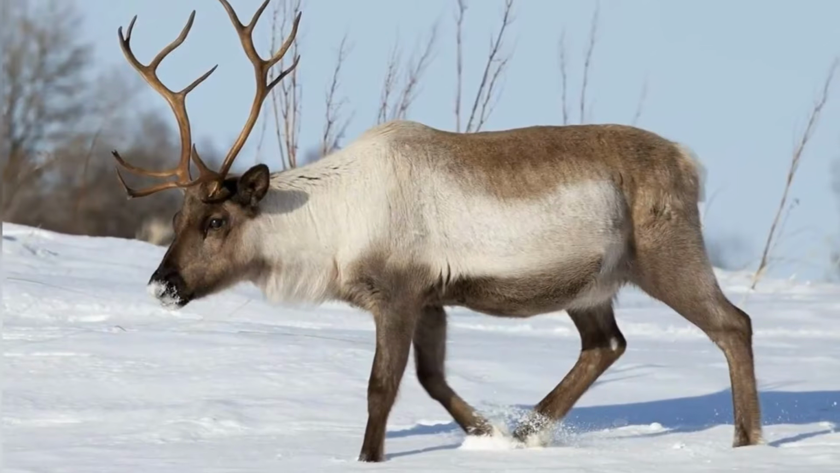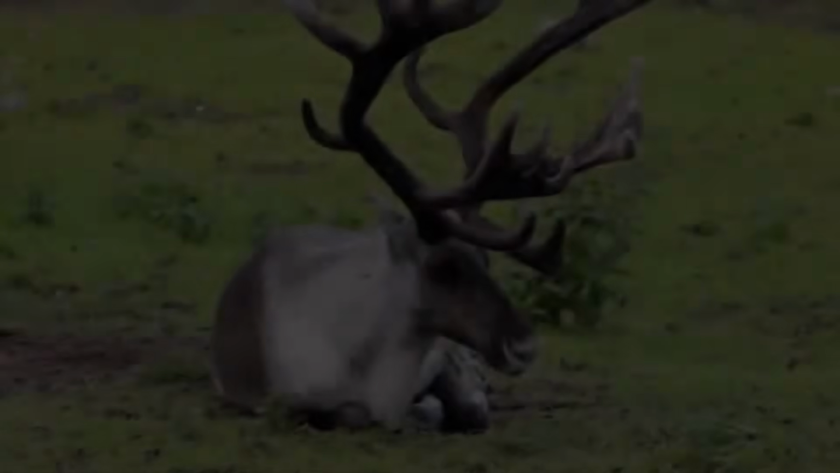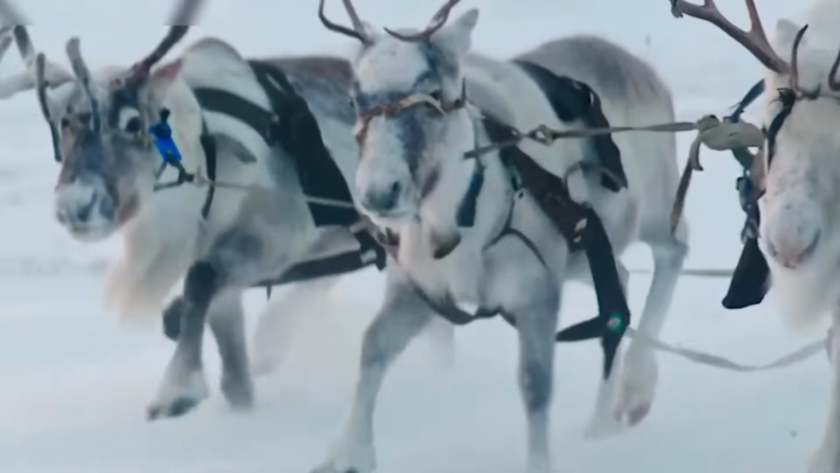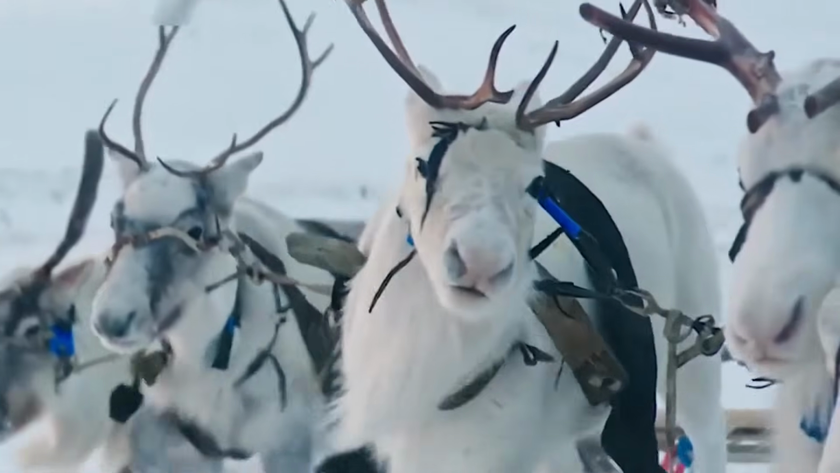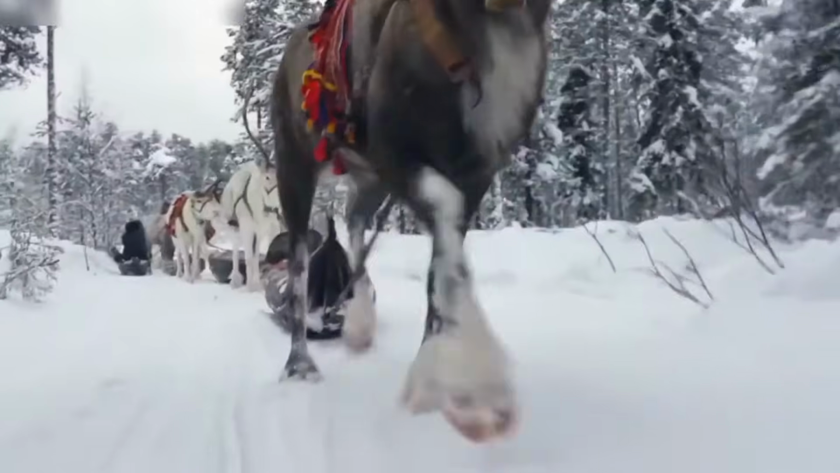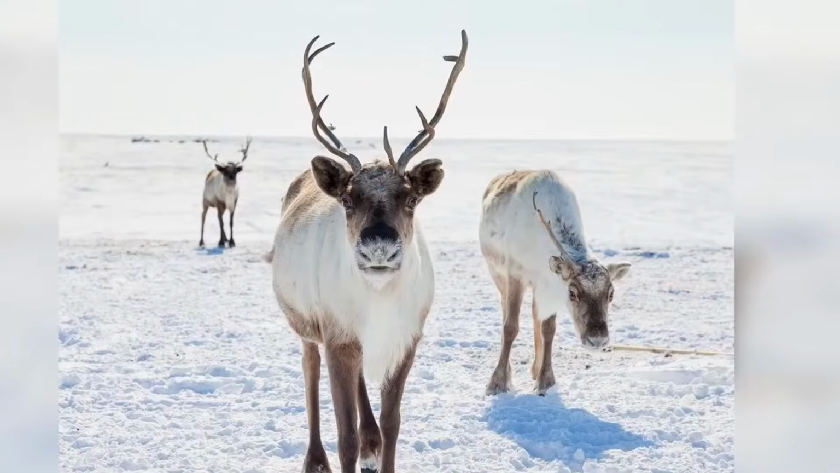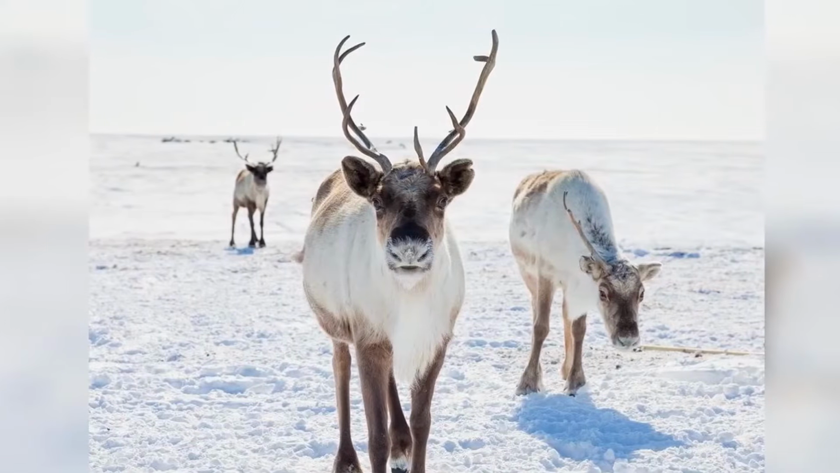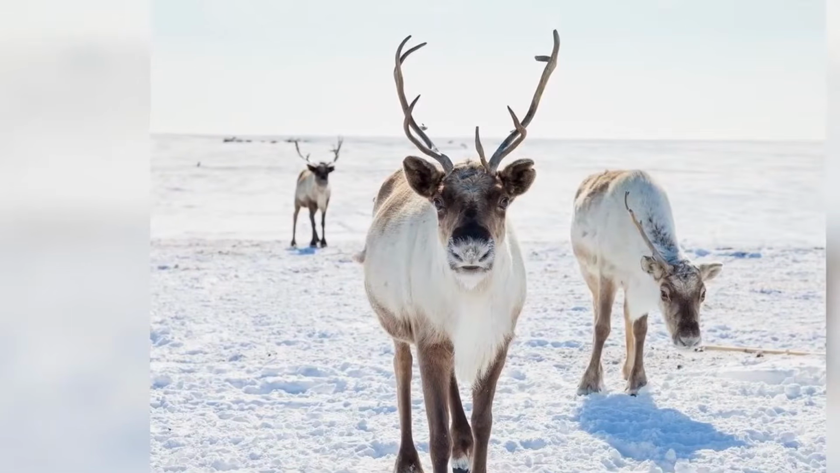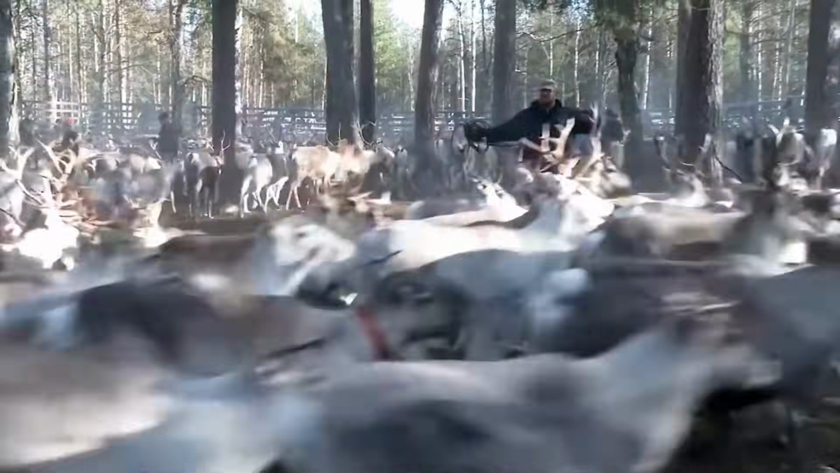Wild boars, fast and cunning, are a growing threat, especially in places like California.